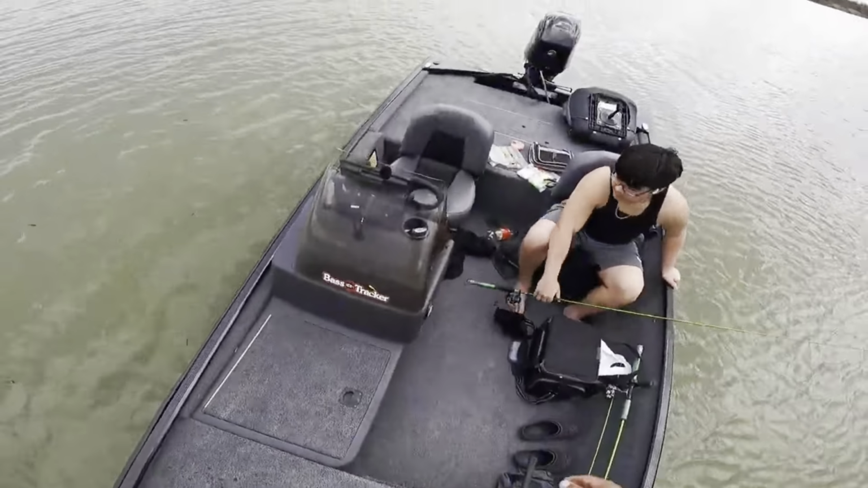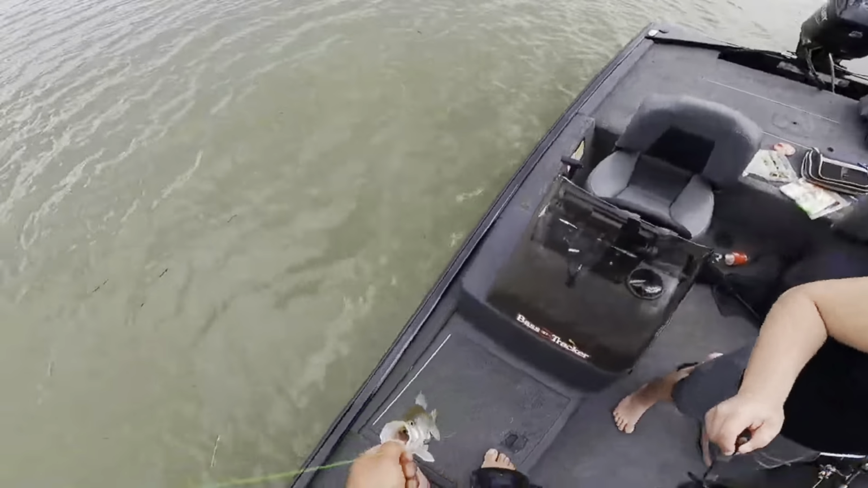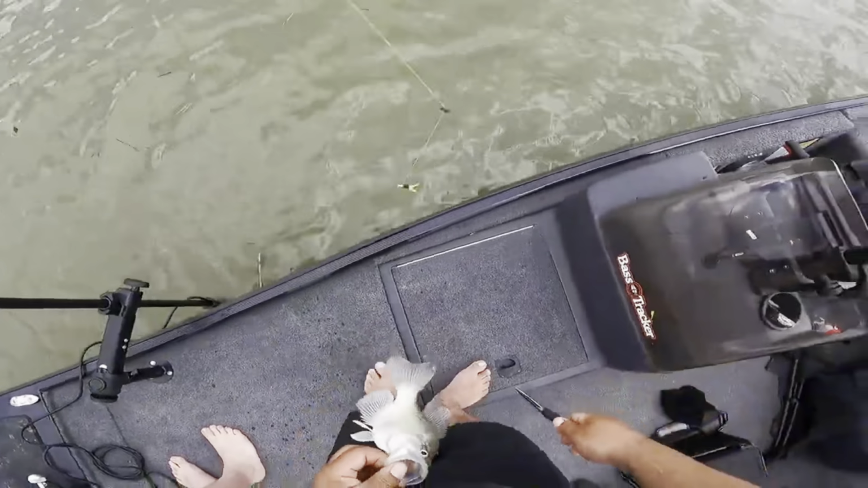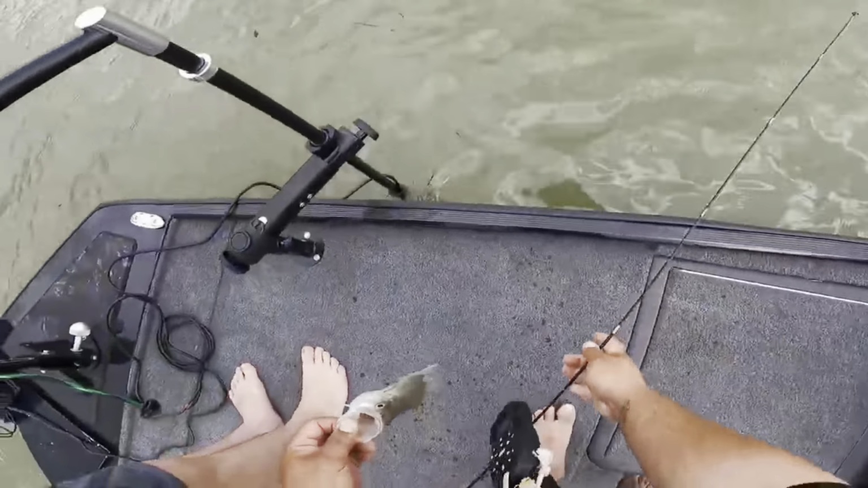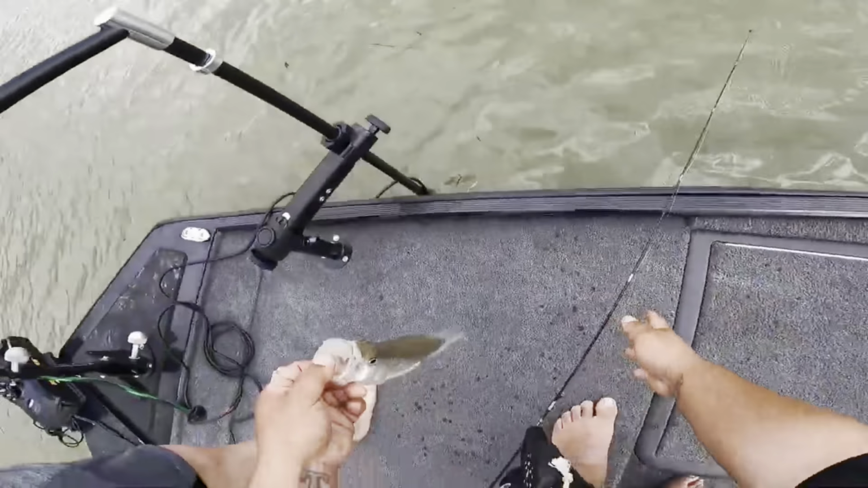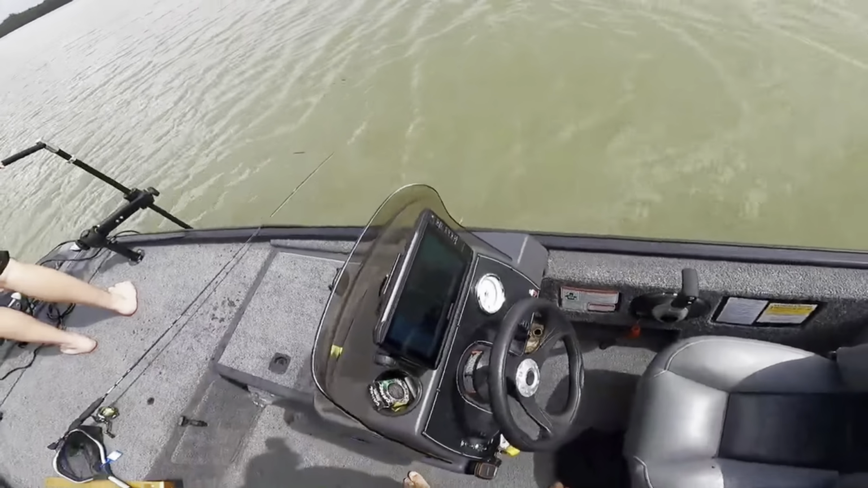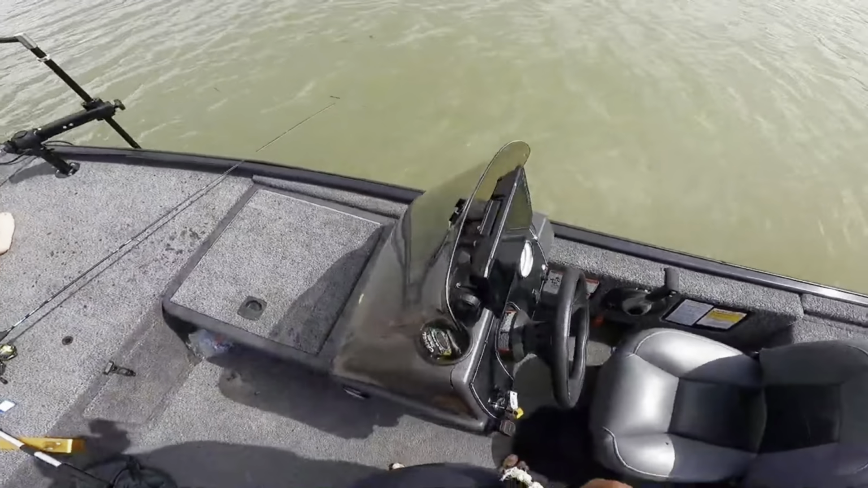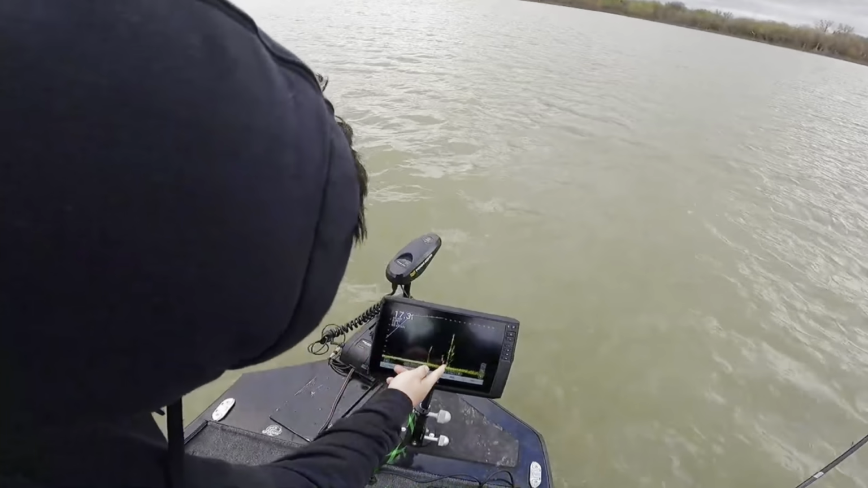Give me those pliers, will you? Right behind you. Get up here and catch this other one. Right to the right of the boat. Water temp is 59. Which one are you trying to drop on? Don't know. Oh, that one right there. Oh yeah, he's coming towards it. Yeah, he is. Got him. There you go.